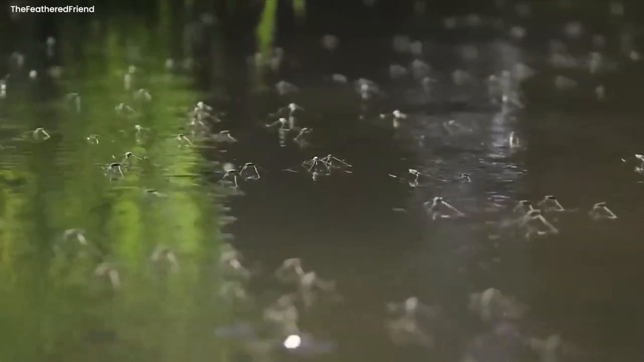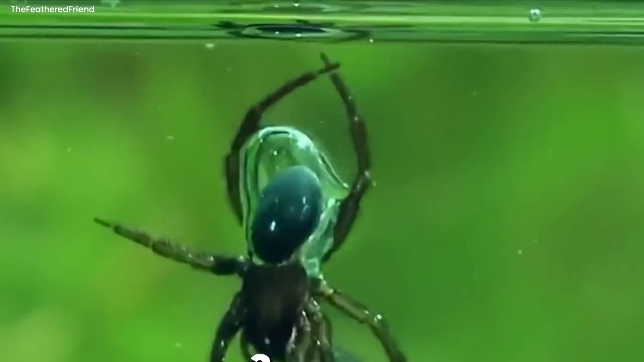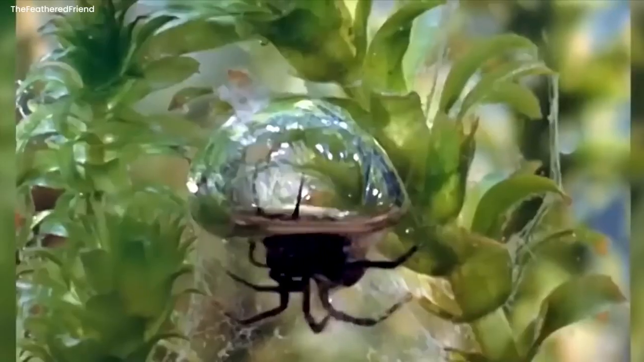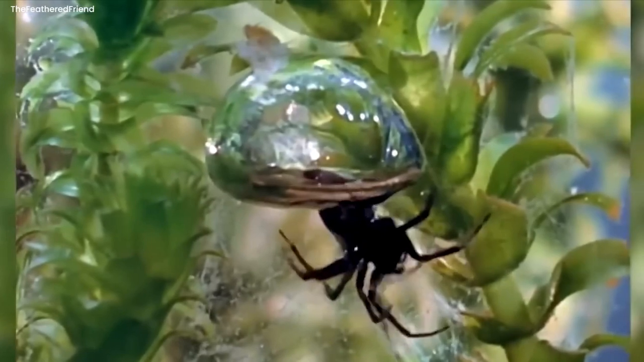The specialty of these spiders lies in their unusual habitat. These spiders are not land dwellers. Instead, they survive in an aquatic habitat. These strange spiders can live up to 24 hours underwater. Isn't it fascinating? They have this ciliated hair over their abdomen to trap air bubbles over the water's surface, thus enabling them to breathe underwater.